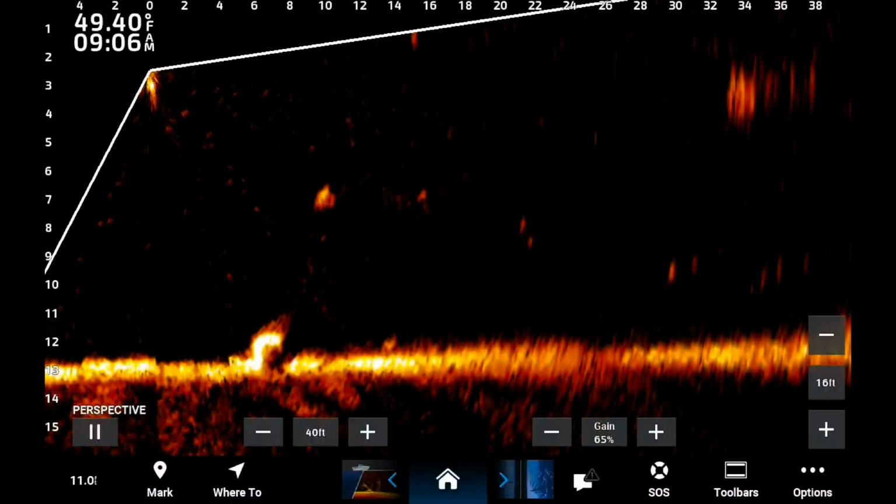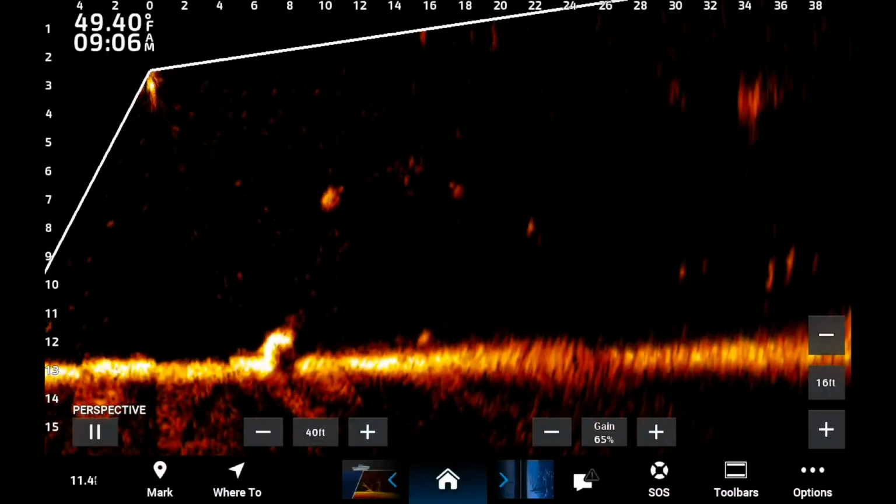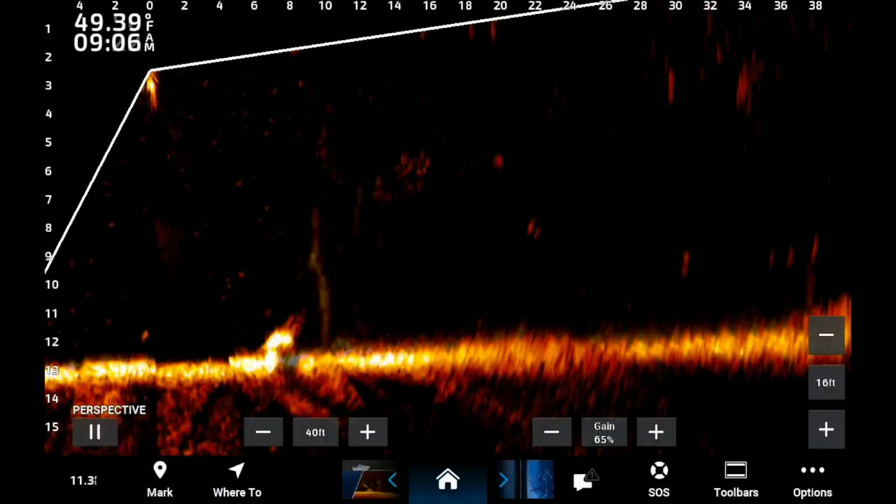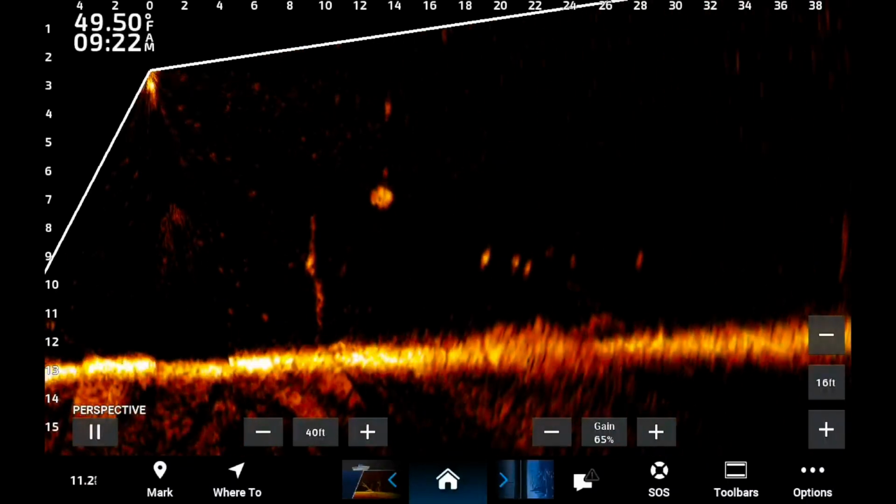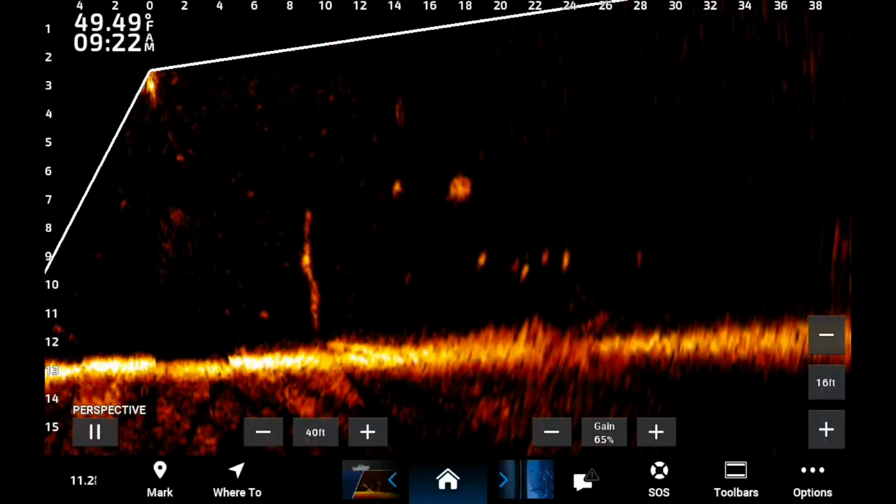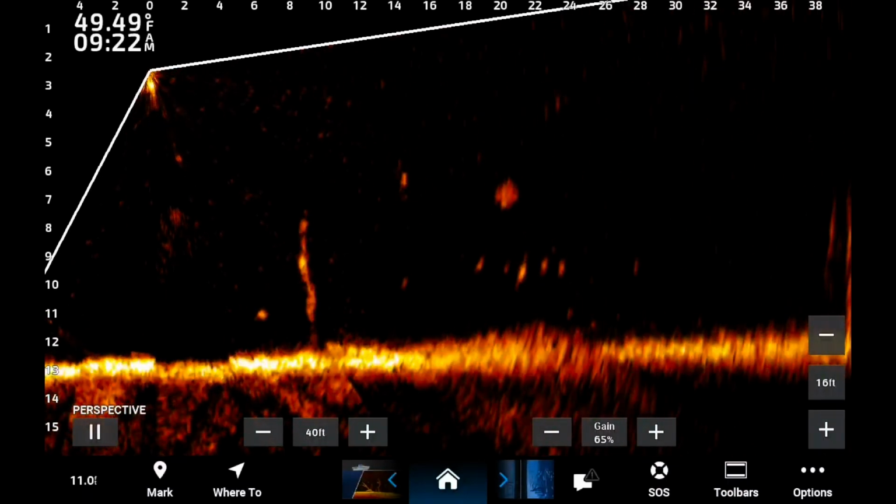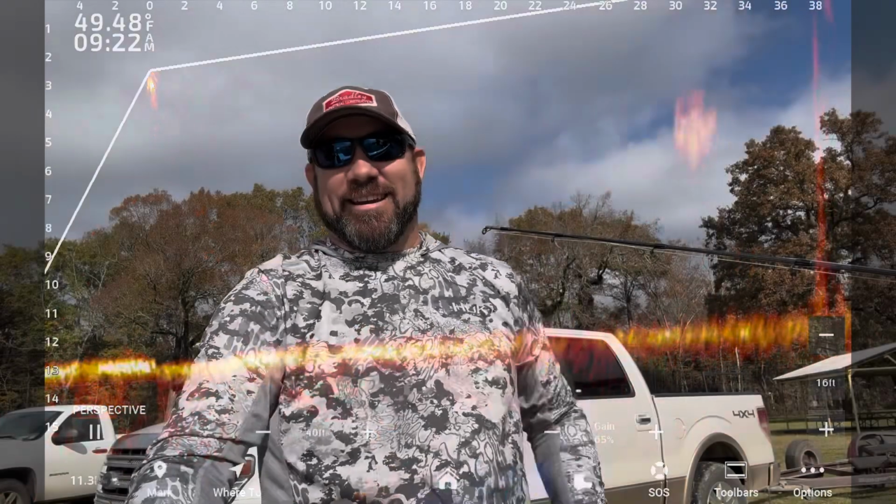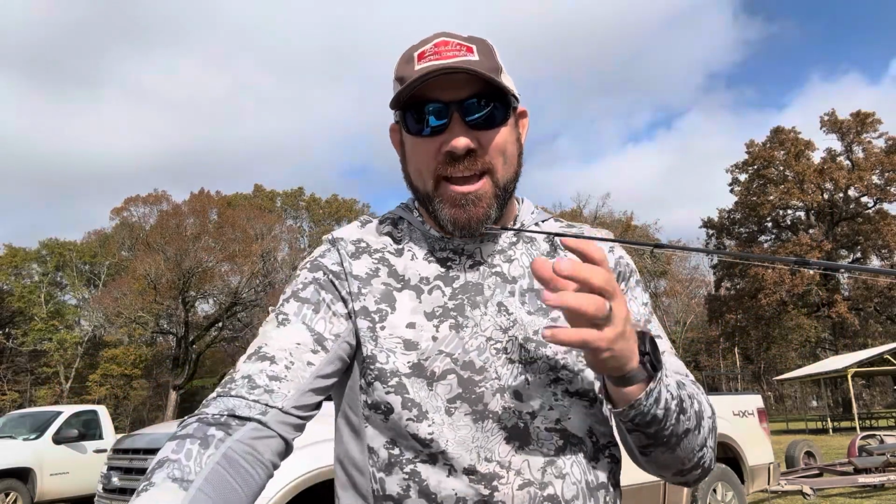But these fish are located very close to schools of bait fish. There he is again at 10 feet. Not a super bright return. Now we're going to look at another one. As the bait's coming down, you'll notice him going off, but you notice there's never a real bright return. It almost looks like a ghost. I call it like a ghost from Pac-Man. Hey guys, very hard to see. That helps you catch those big old fish.